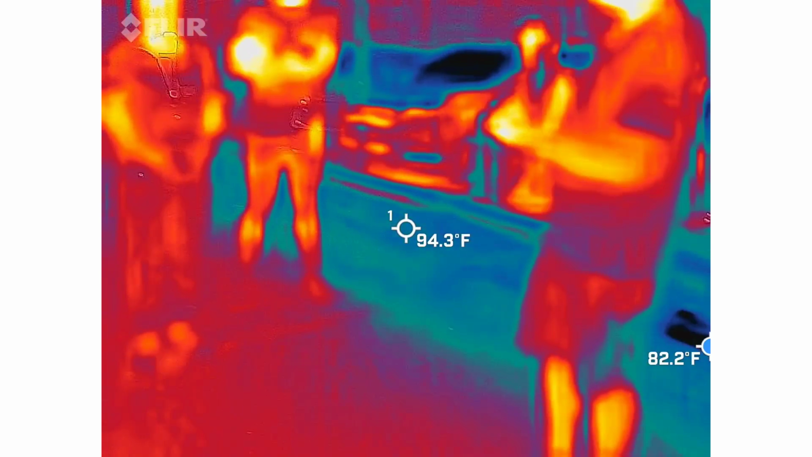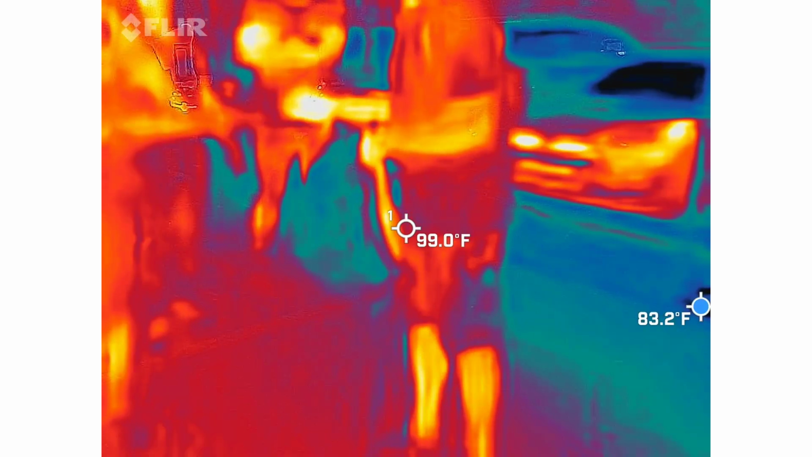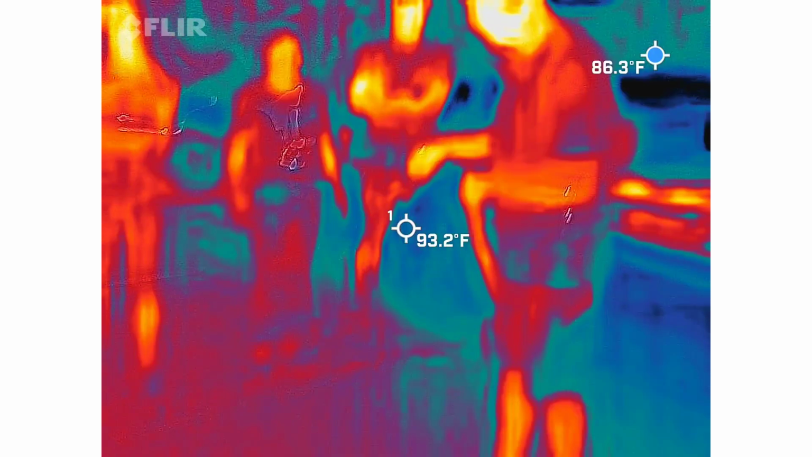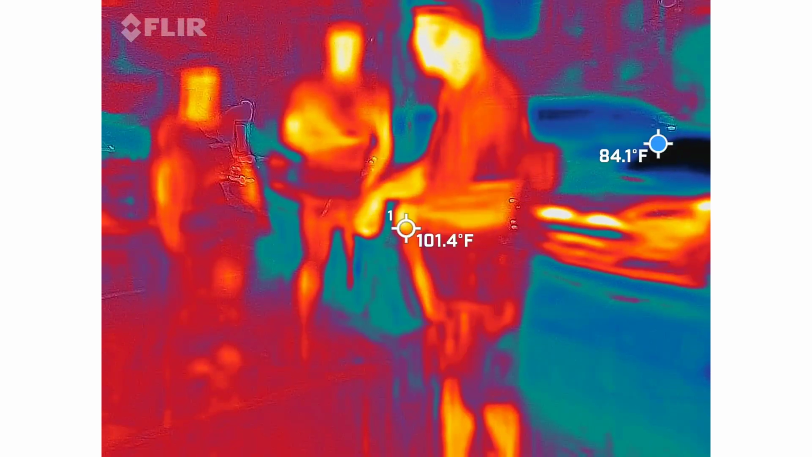It broke. You broke it? No, it came off the paper. I blew this thing like 5 times. So I probably just need to find a new way to keep it on there.